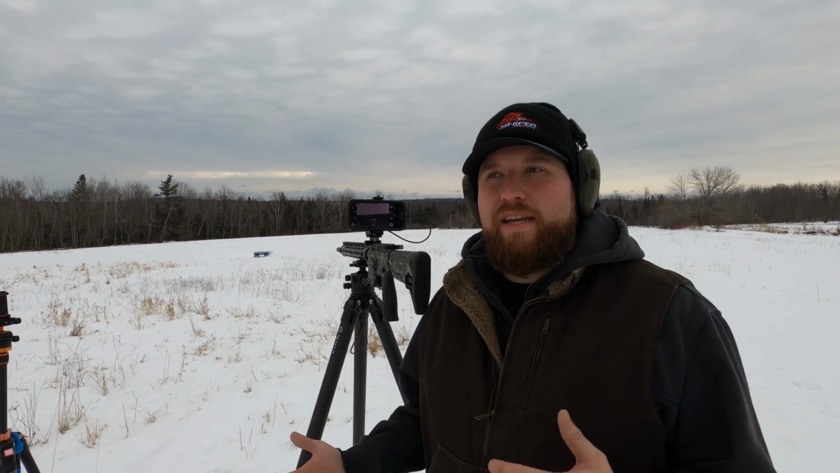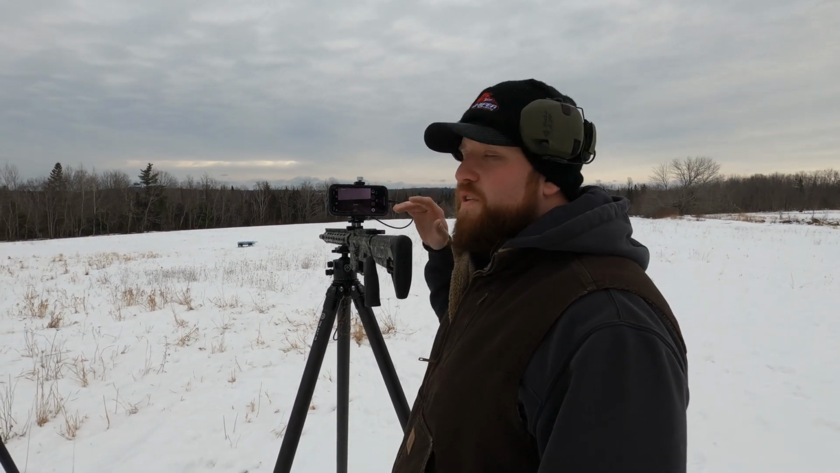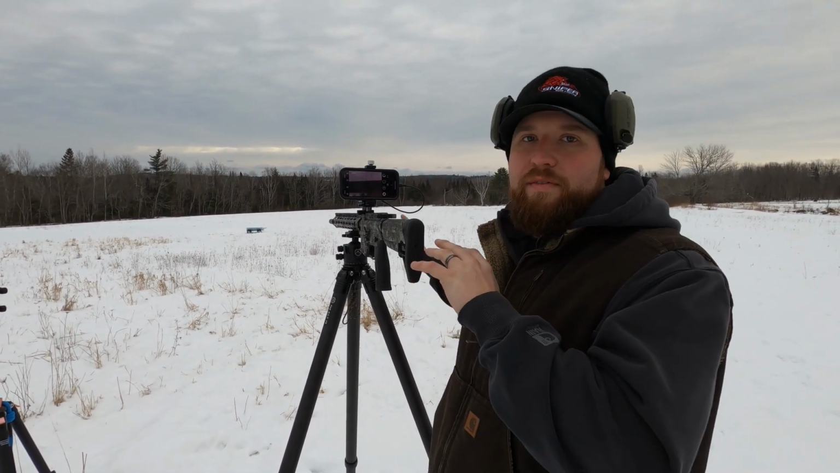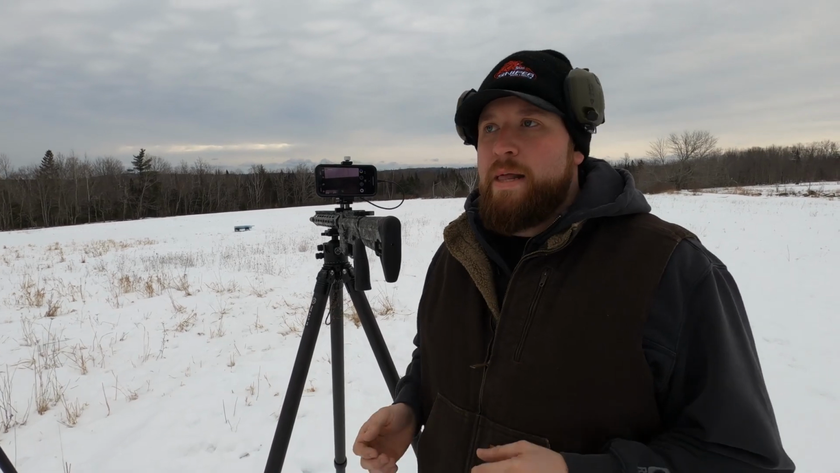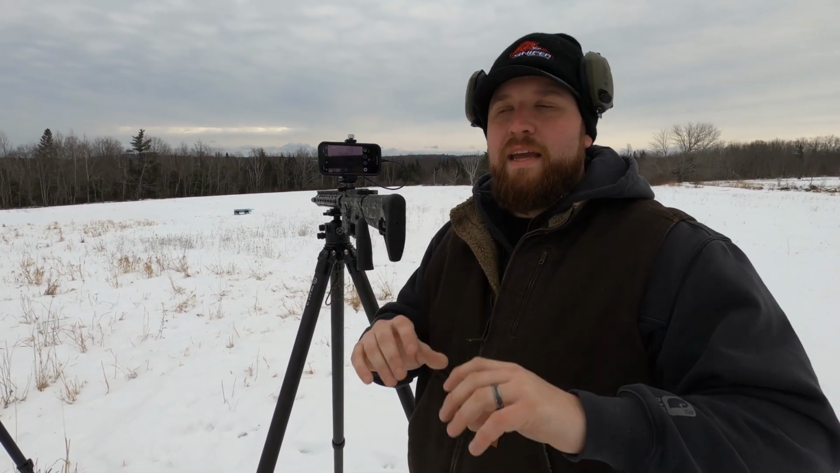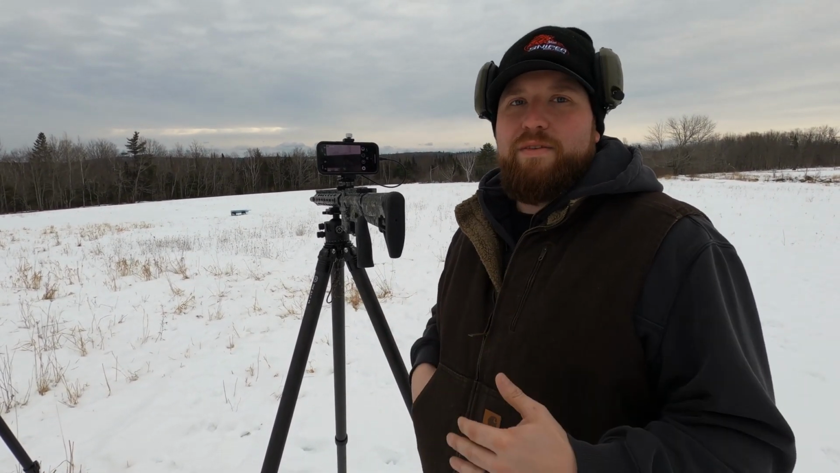You could definitely zero this as a scope if you want to fiddle with it. I don't think it's a great use for it. I think it's much better served as a monocular or a scanning device. You have too many variables to play with here in the app between being able to move your actual image and then also being able to move your crosshair and then also having the variable of your rifle actually moving, which is in turn moving the entire picture. Just too many variables. Unless there's something they can do in the software to prevent the movement of the image once you zoom in, as if it stays static and you're just simply magnifying that image, then I think it could be viable as a scope. I just don't think it is.